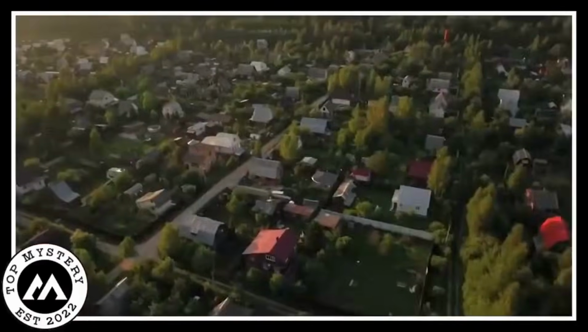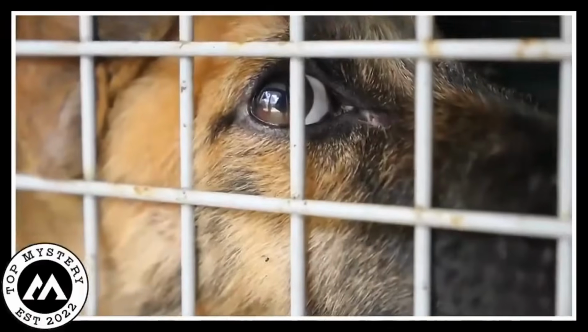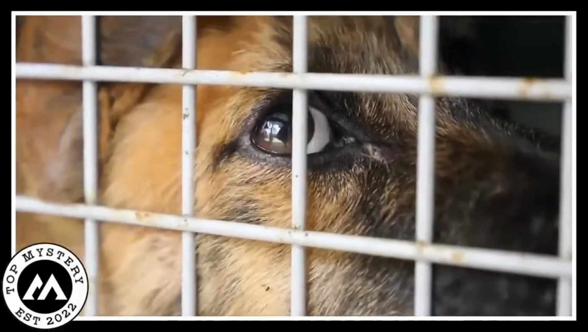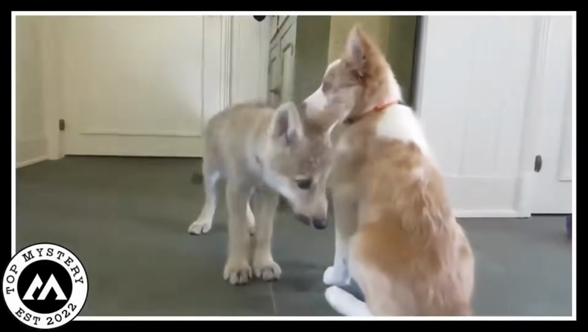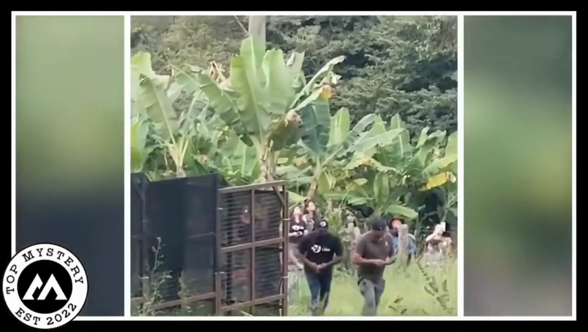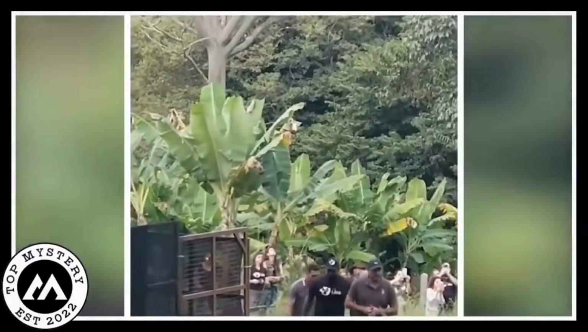The Day of Freedom. Once upon a time in a small town, there was an old animal who had spent his entire life in a confined cage. The story of this furry friend began when he was just a tiny puppy. As the years passed, the cage became his world, and the bars confined him from the wonders beyond.